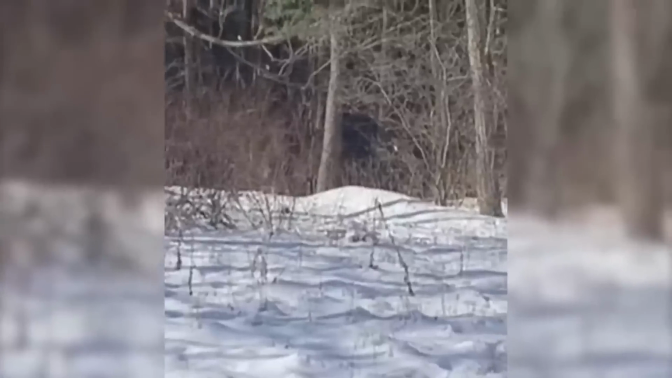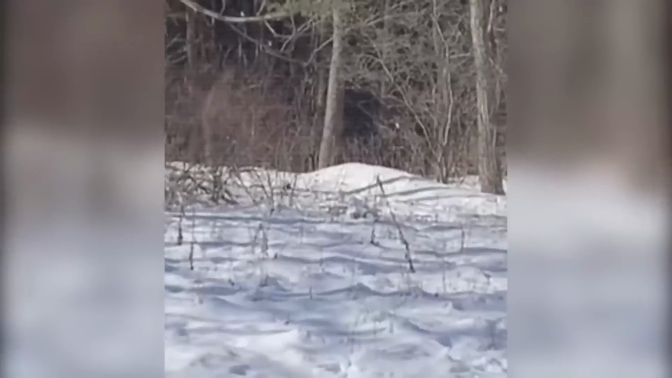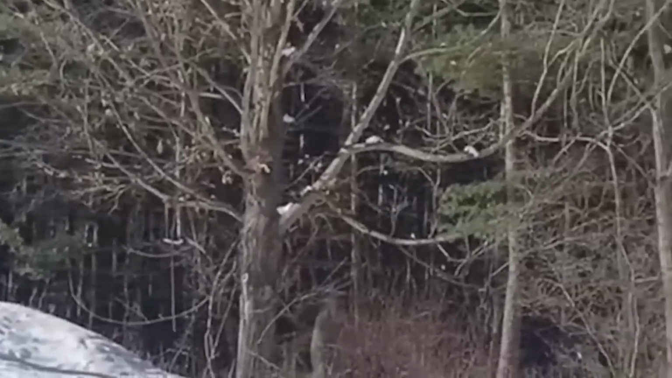Again, compare how this Sasquatch moves and the awkward way it peers through the branches. Is it just me, or is it walking like it's got a bad back? The peering through the bush also feels staged. Sasquatch or hoax?